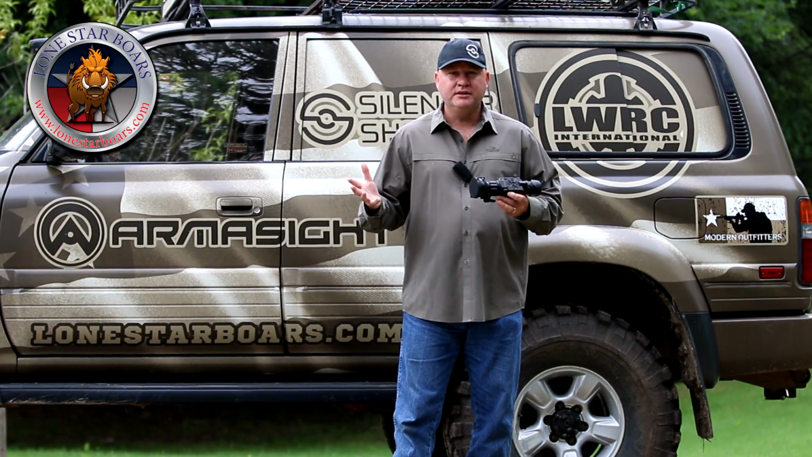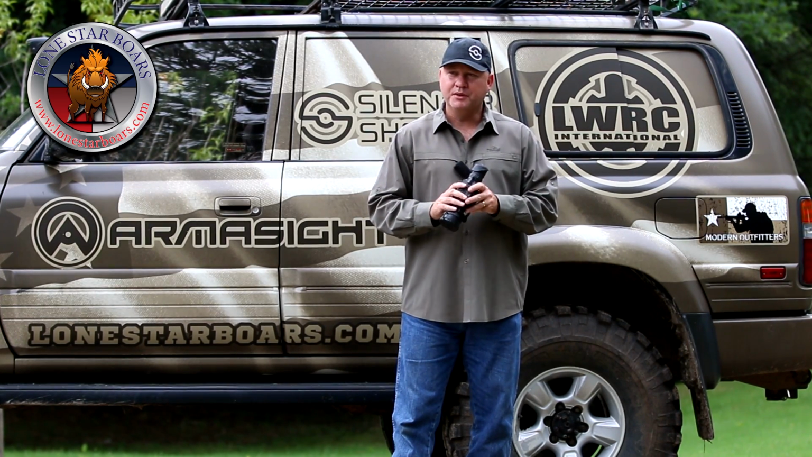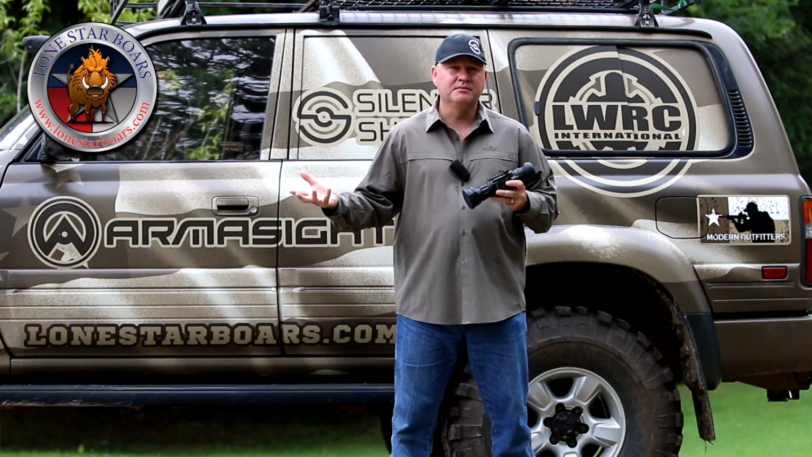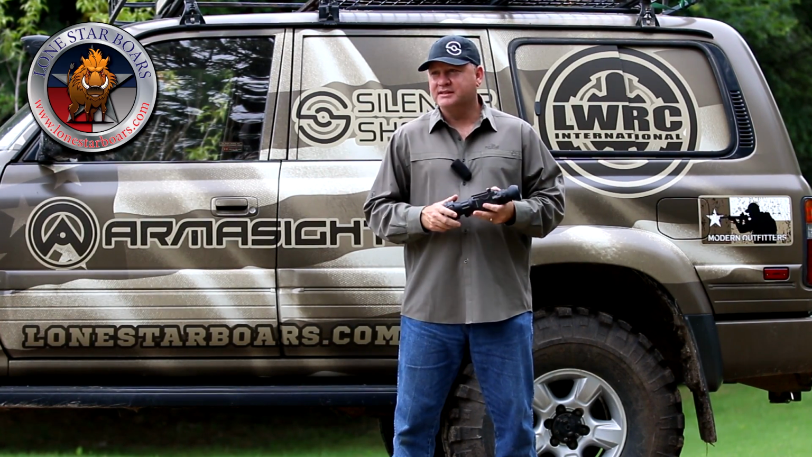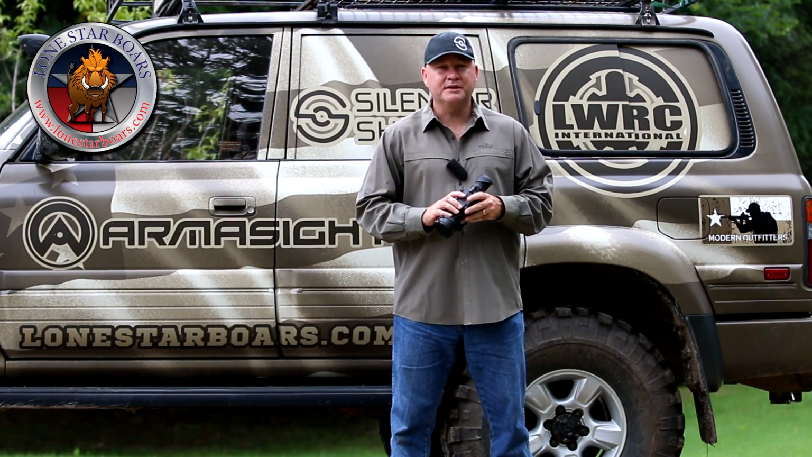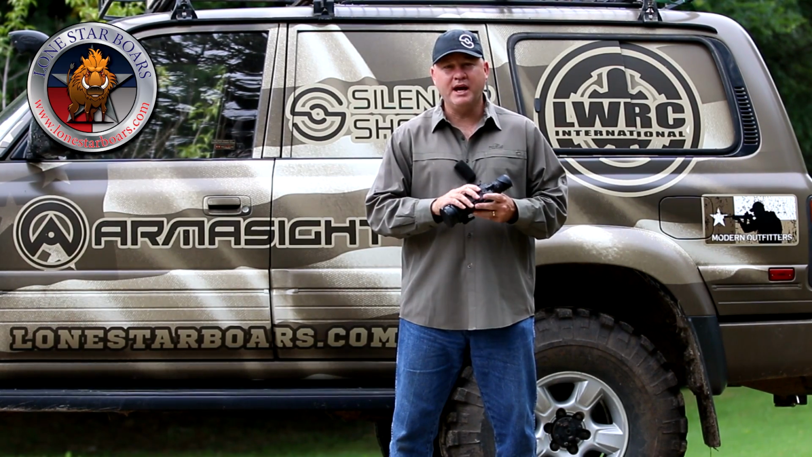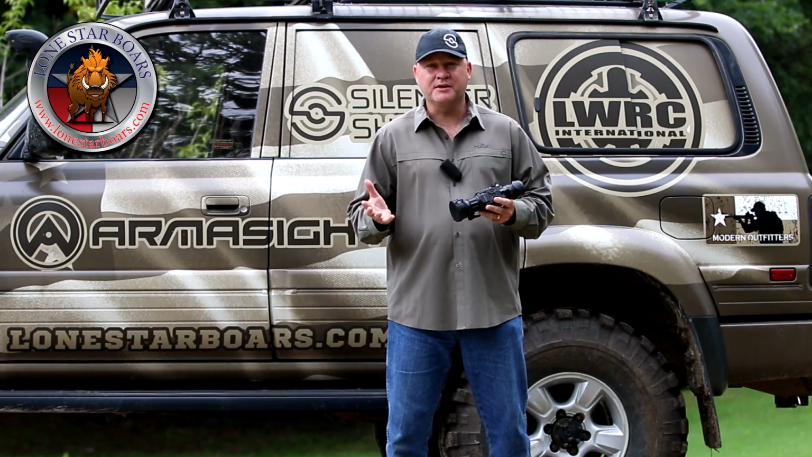The Armasight tried to do the defaults to cover as wide a spectrum as possible, but with thermal, the weather changes, you can get a better image if you go into your enhancements. Right now we have a light drizzle. It's in the 80s, it's daytime, high humidity. Say the next night it's 50 degrees outside and very low humidity, you're going to have totally different settings in the units. For example, your contrast, if you're going into the negative range when you're in white hot, you're hurting yourself. If you're going into the positive range when in black hot, you're hurting yourself.